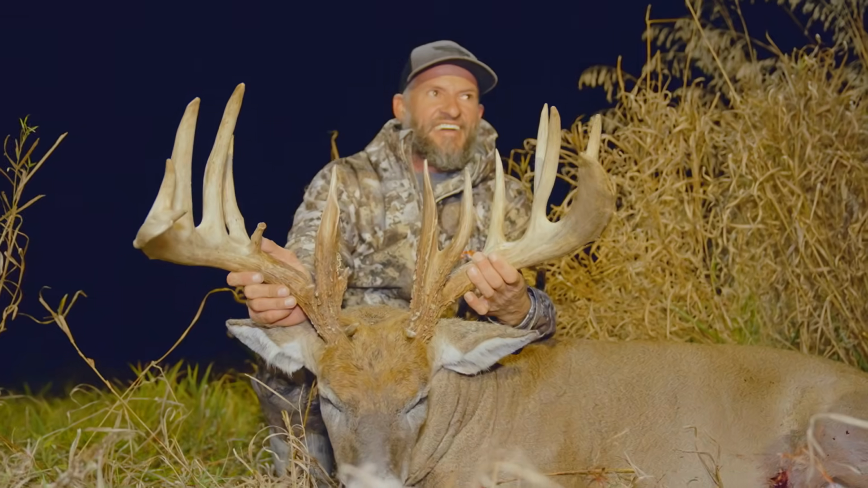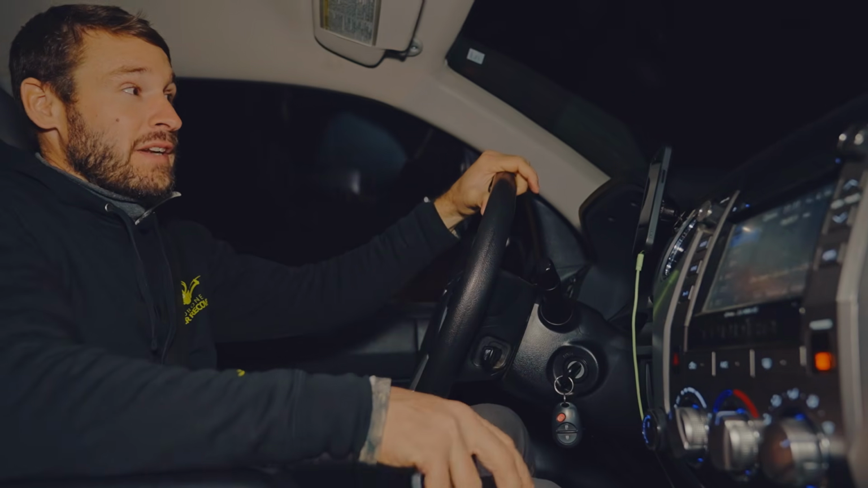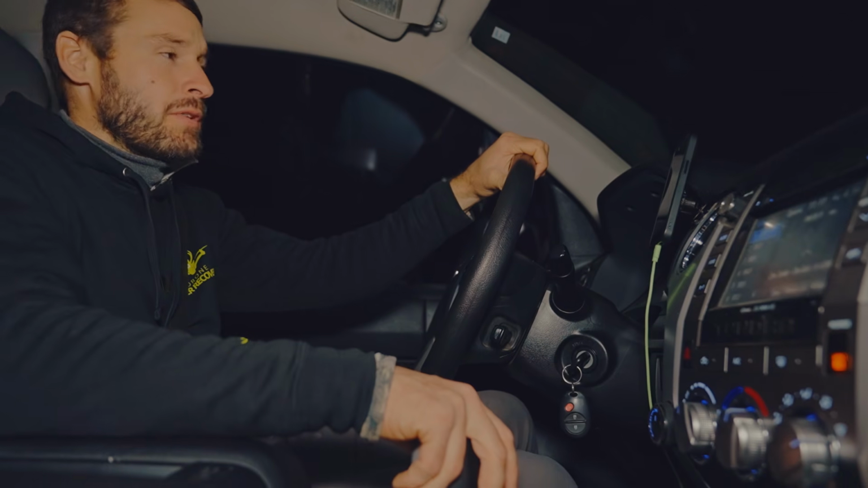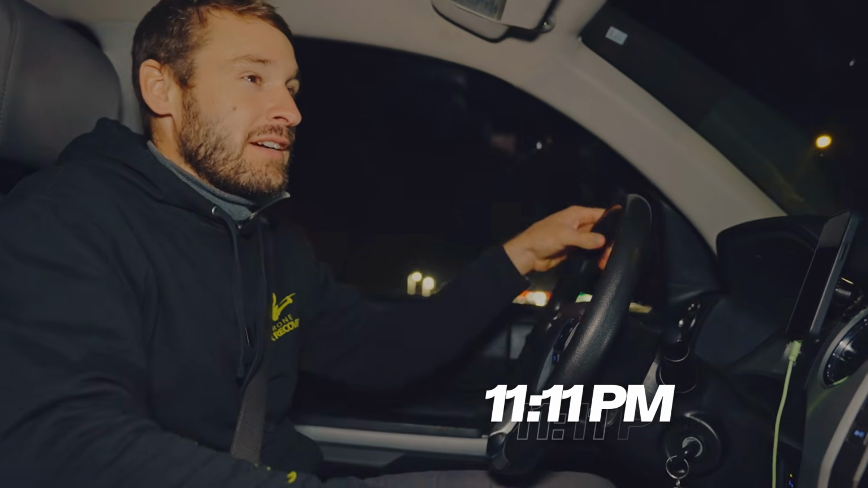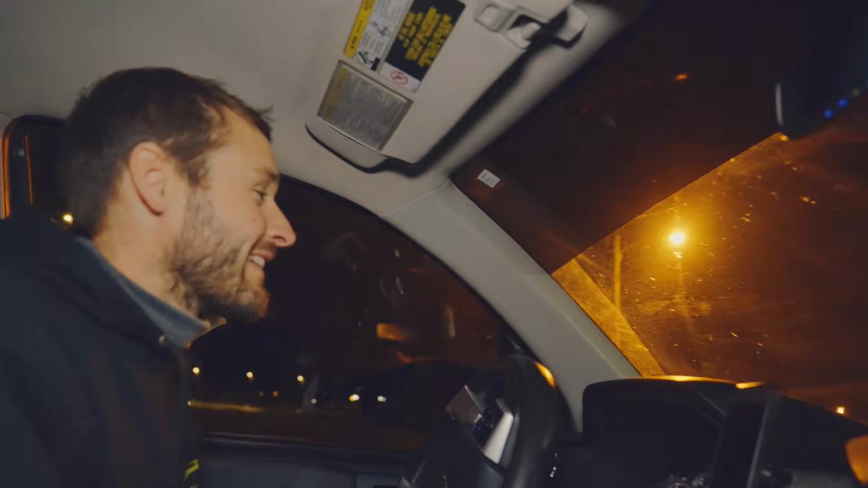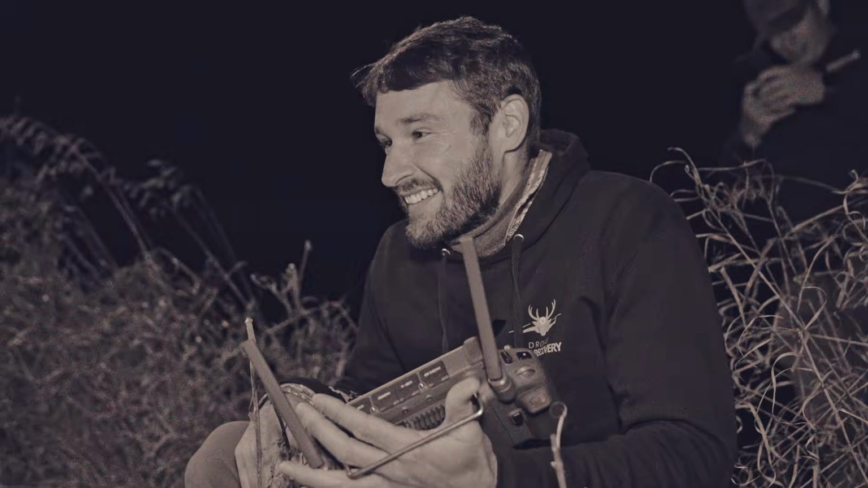You did? Whoa! This is also another big deer. Hopefully we can locate this one. It's like I hit a giant. And then keep on the street. It's been pretty good. It's 11:11 right now, that is PM. Pretty tired after coming off of that emotional high, finding that deer. How sweet is this? That is a deer.